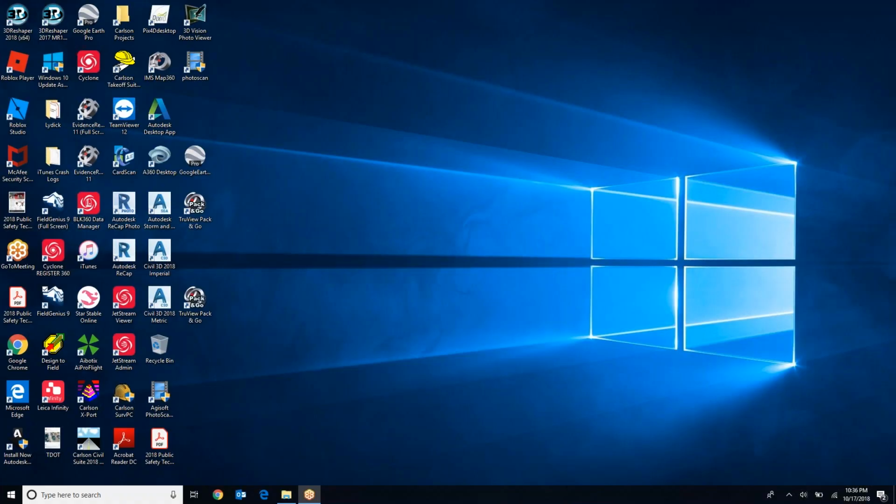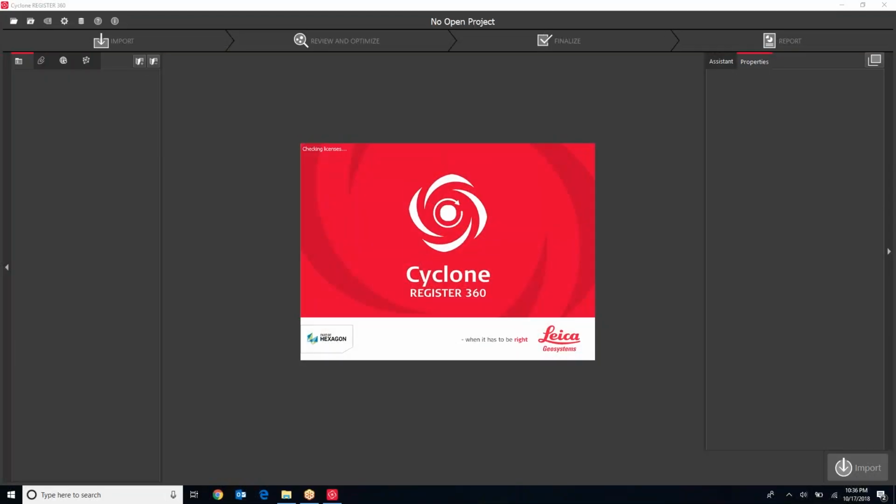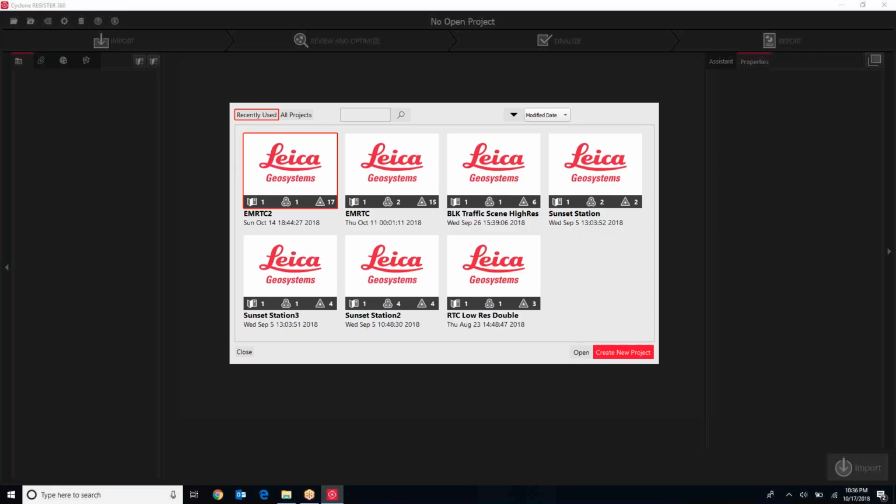Last part of this video, we'll cover importing the data into a product called Cyclone REGISTER 360. This is a newer product from Leica. It's designed to be able to take data from a field scanner. It works with all Leica scanners. In fact, it also works with some third-party scanners to bring it in and register if necessary, but also to be able to produce some sets of data.